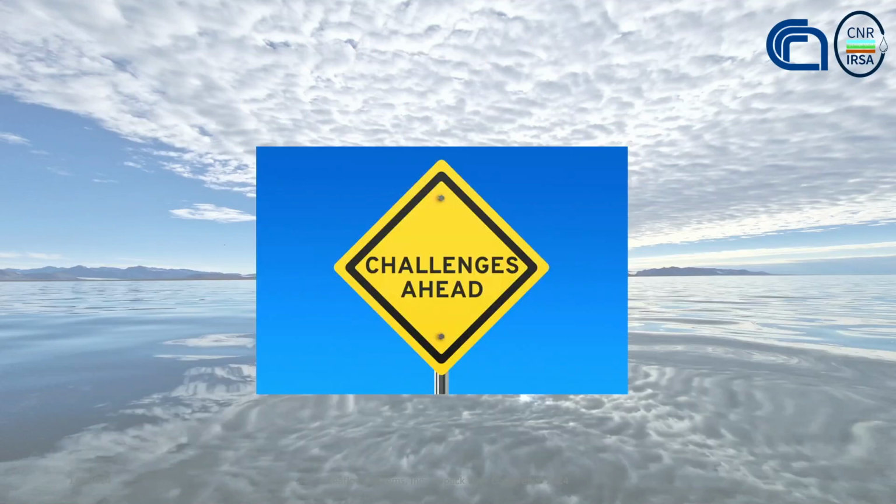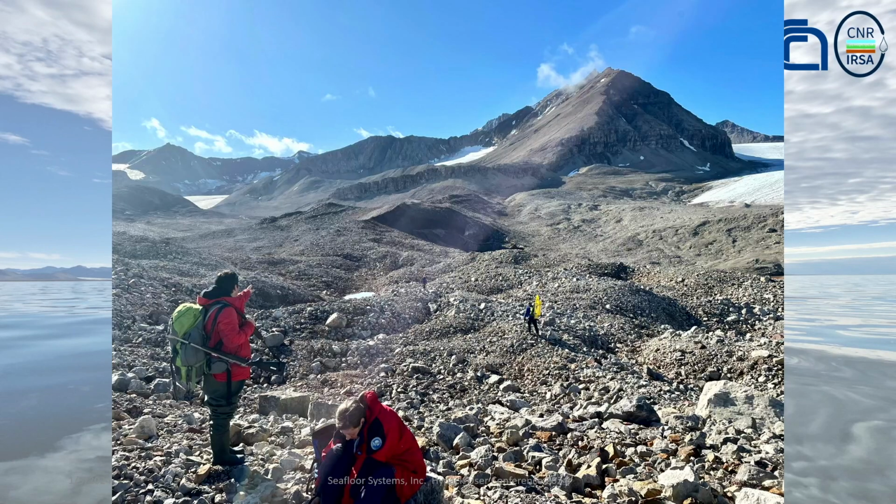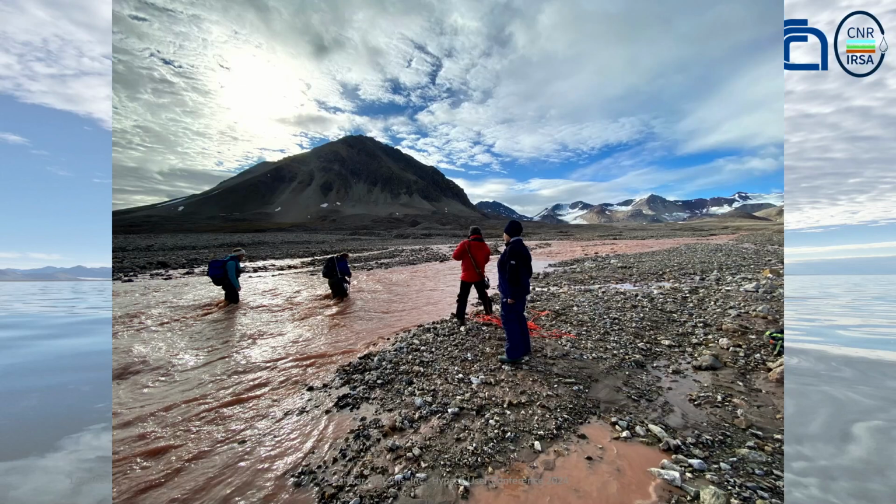So challenges, definitely a challenging task. And it was a daunting task, but the team of Italian scientists were definitely up for the challenge. It's a good, hardy group. So trekking up to 20 kilometers per day over the rocky and wet terrain to reach their survey site before returning to their small boat and taking them back to the camp each day. Fording rapidly rising rivers of ice melt to reach their destination, definitely a challenge.